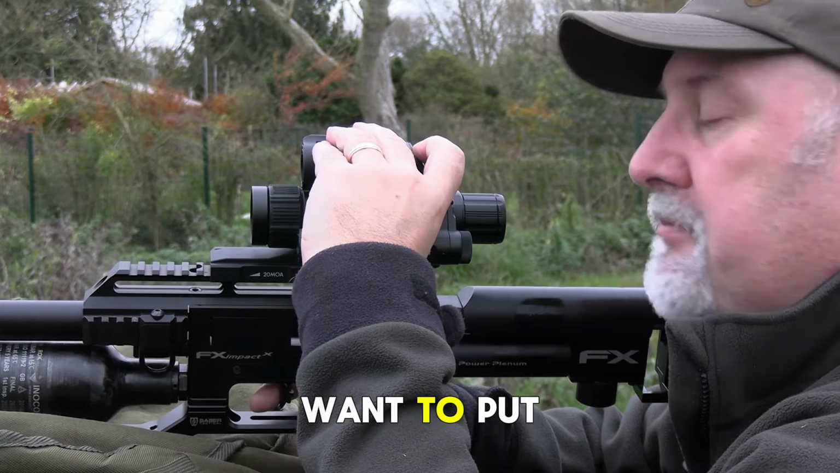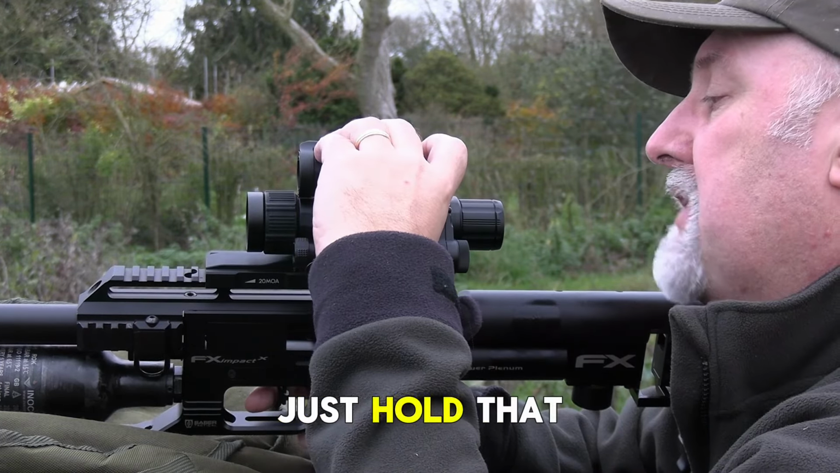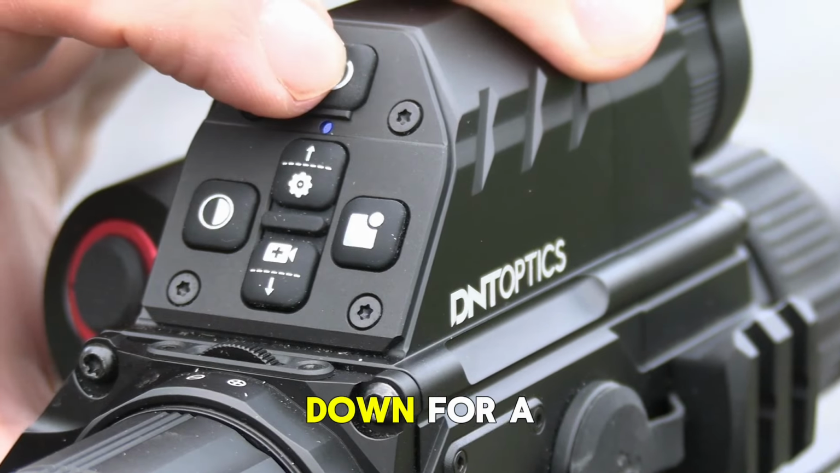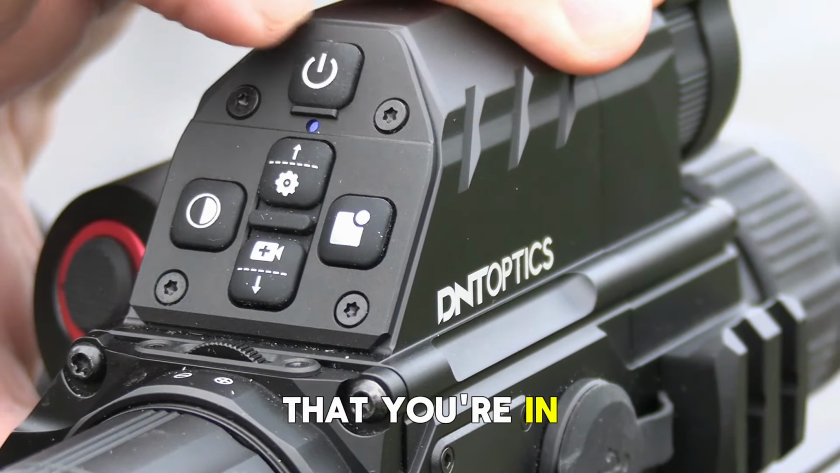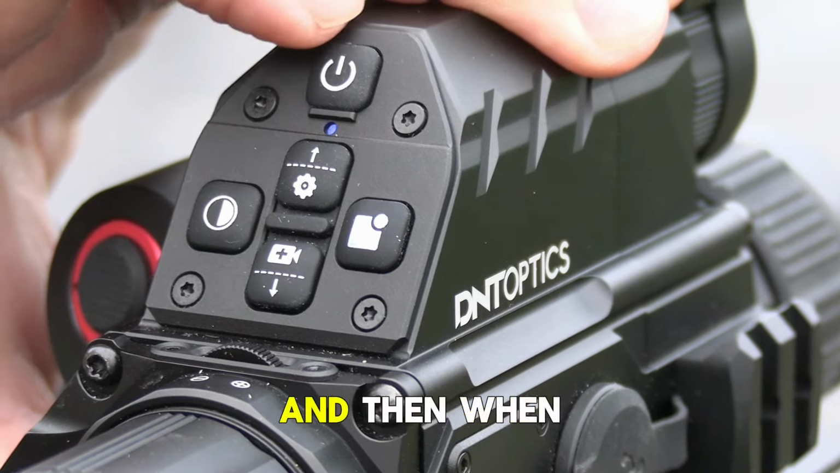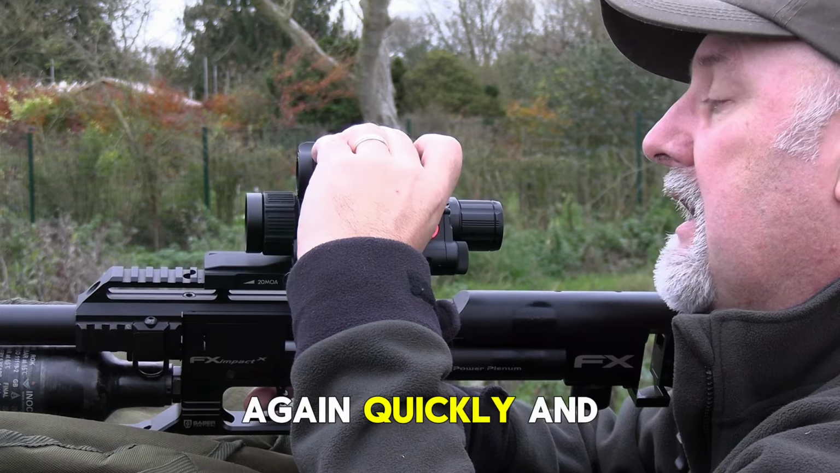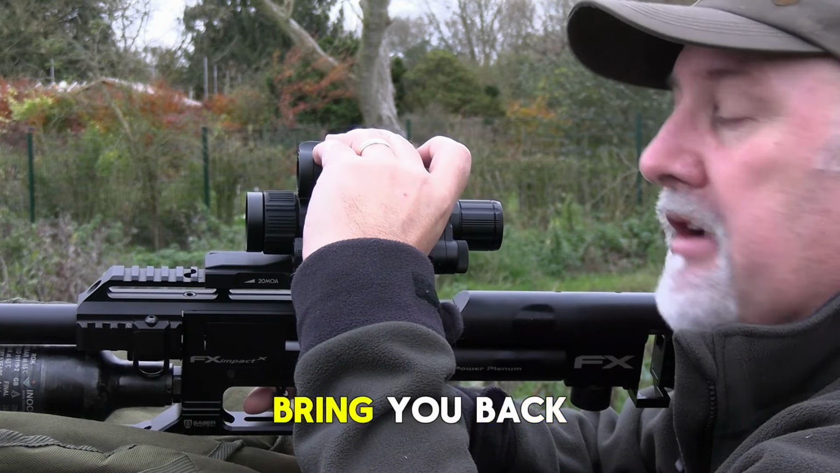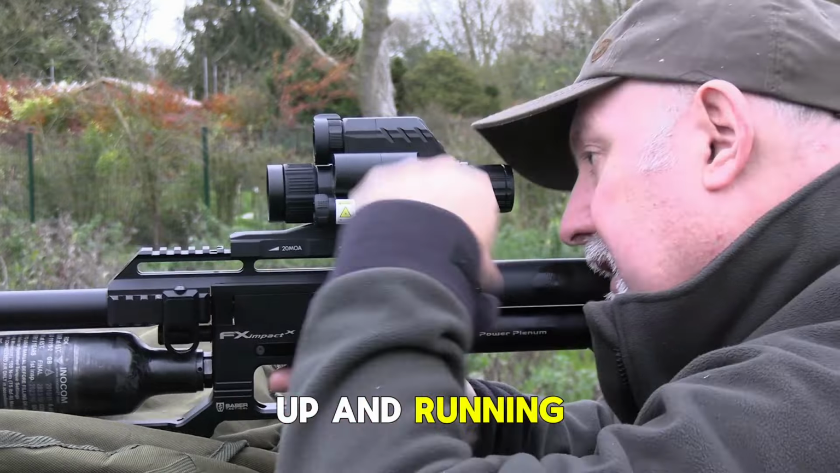Now if you want to put the scope into standby mode, just hold the power button down for a second or two. That blue light will go to amber to tell you that you're in standby mode, and then when you're ready to operate again, press the button again quickly, and that will bring you back to that blue state to show that you're fully up and running.